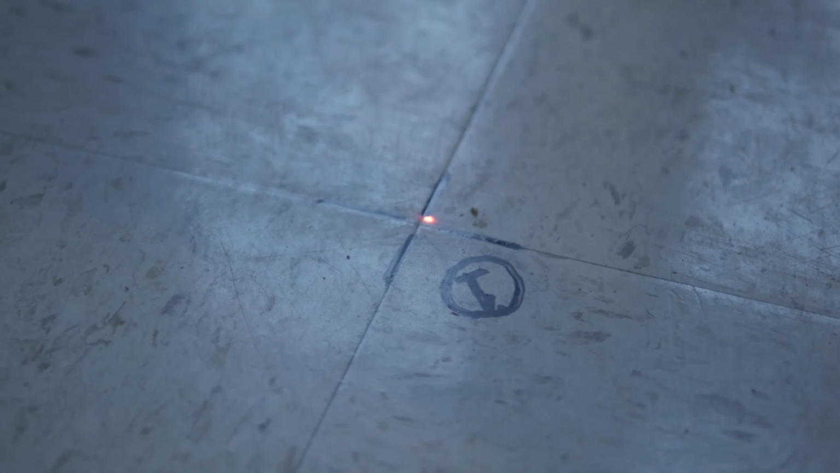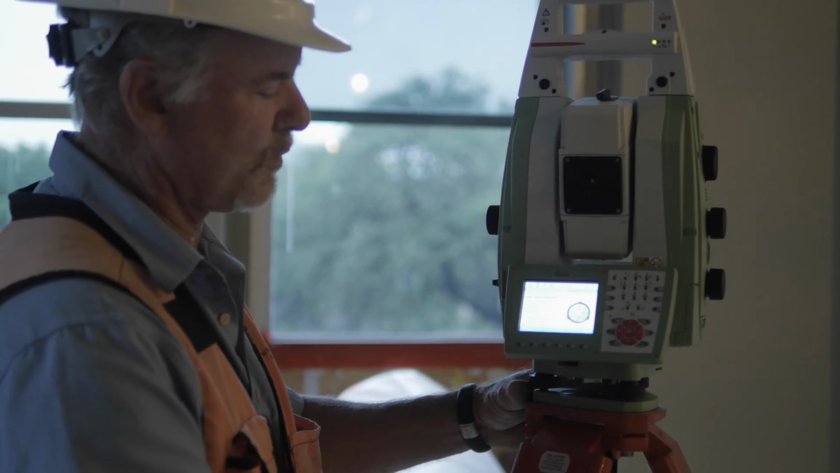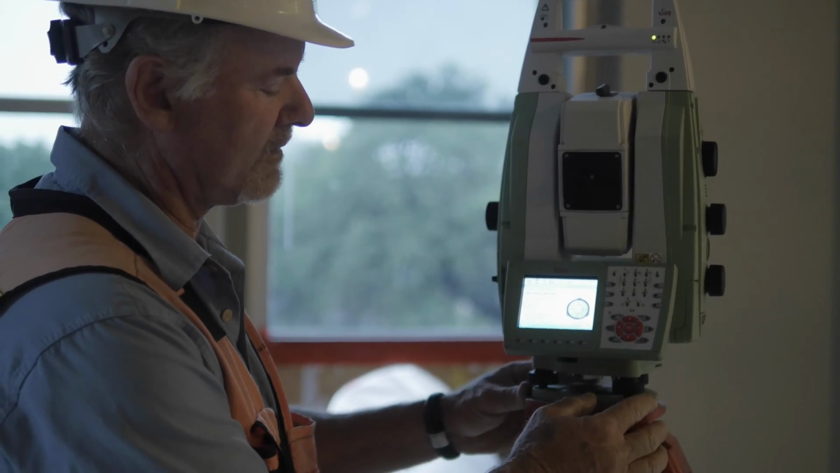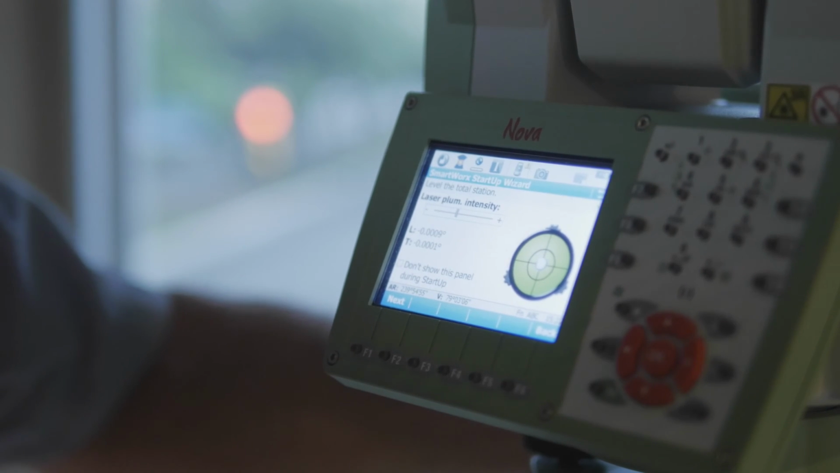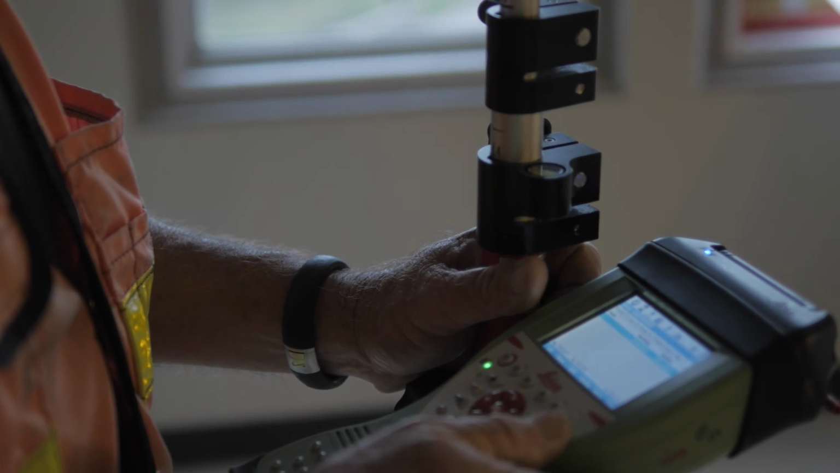This is critical on each point because the continuity of the data from point to point to point is very dependent upon this instrument being very stable and very level. So now that we've got the instrument set up, level, and over the control point, we turn on the collector.